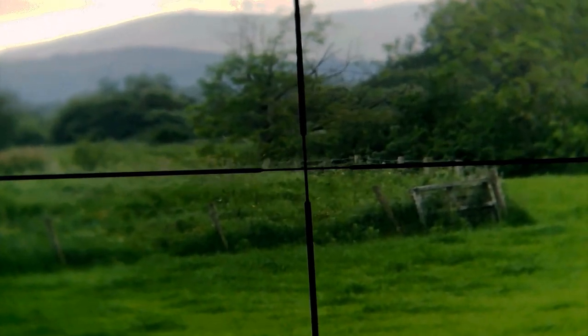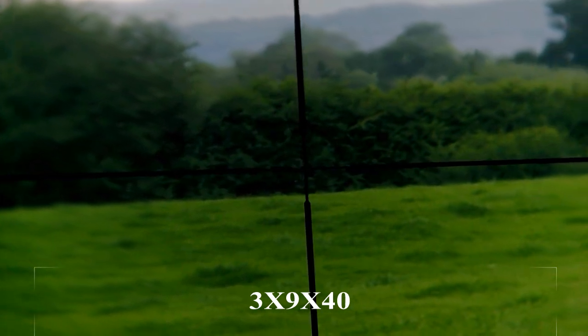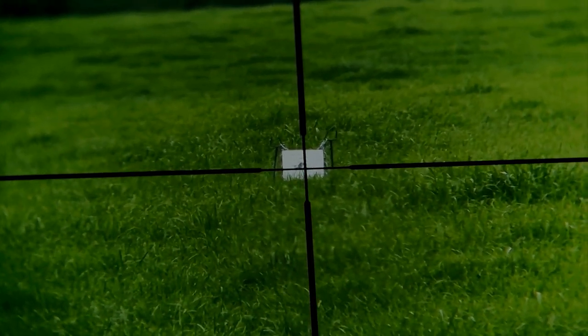This is a fixed parallax scope, so there's no adjustment on this scope. So it's a 4x40, I think, if I remember right. So it's just a fixed scope, but I can still see that clear enough. Looks quite good.